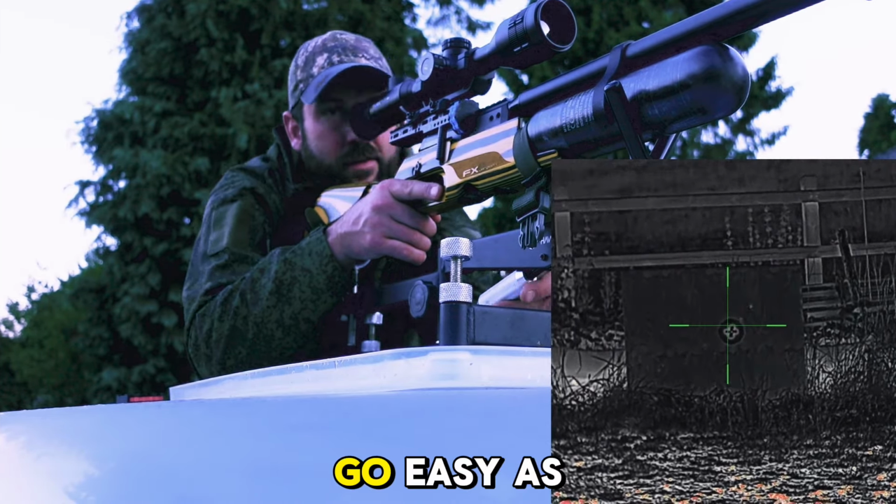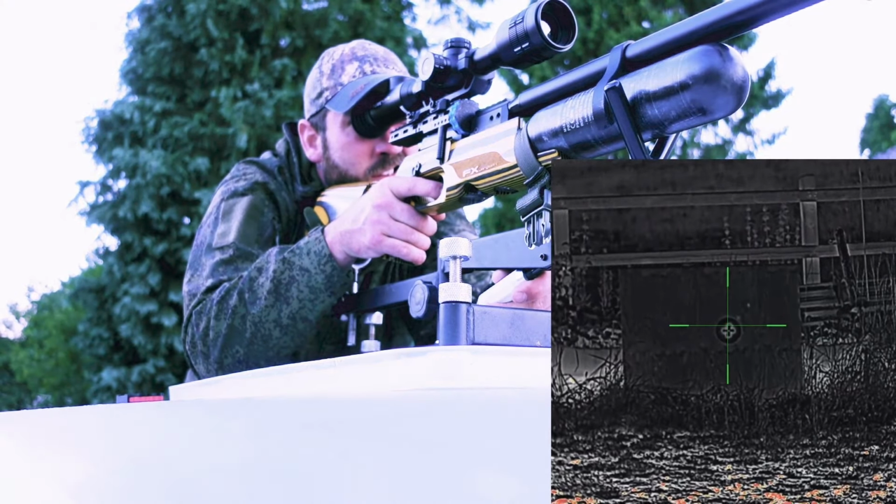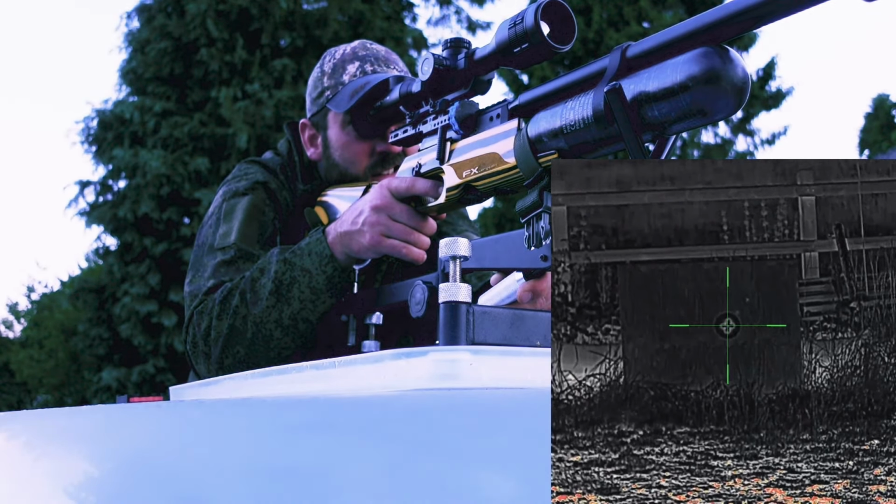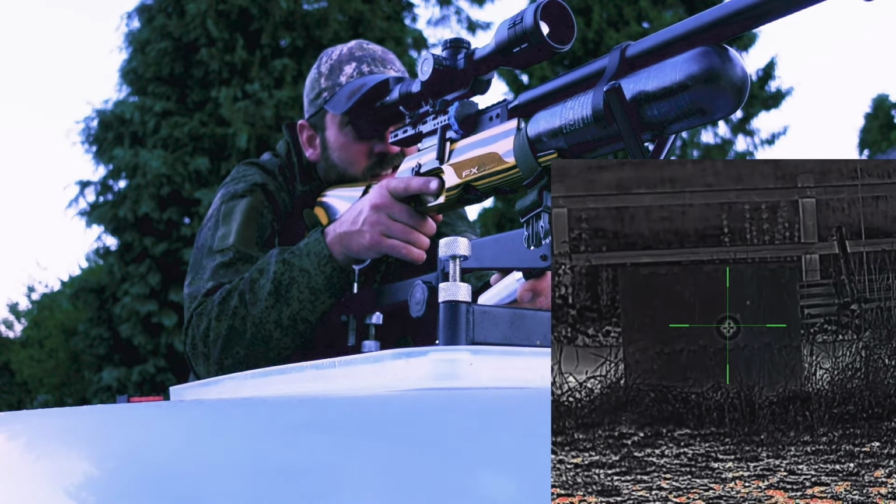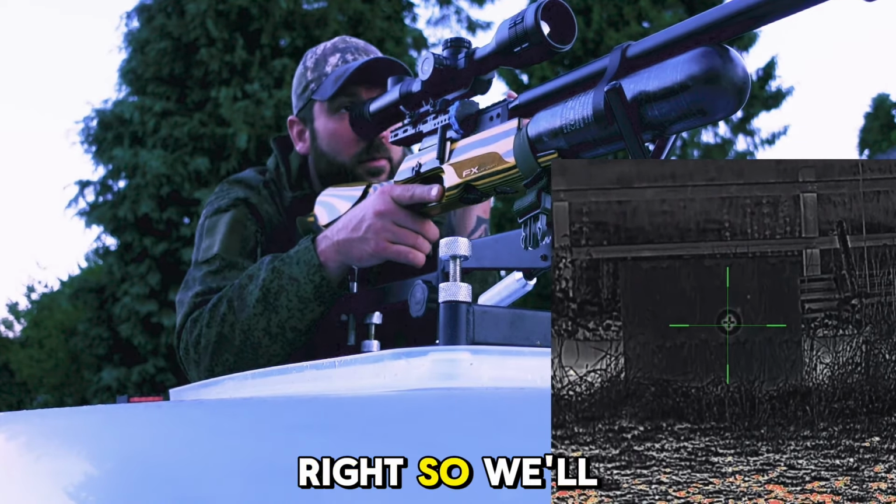And there we go. Easy as that. I'll take another shot. I don't think we have to be worried about another one on that. Right, so we'll pause it there.